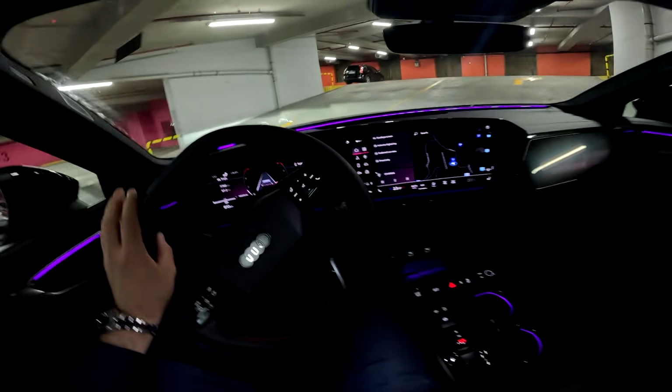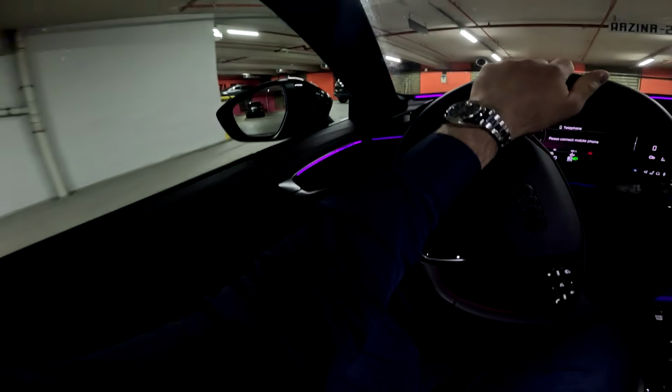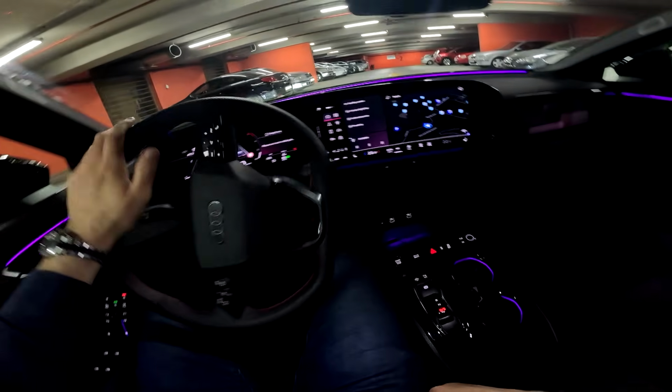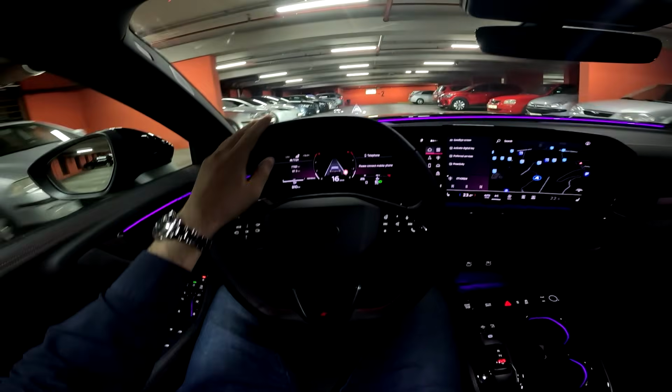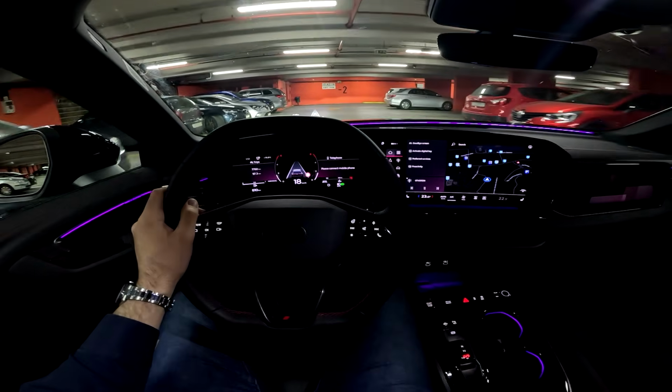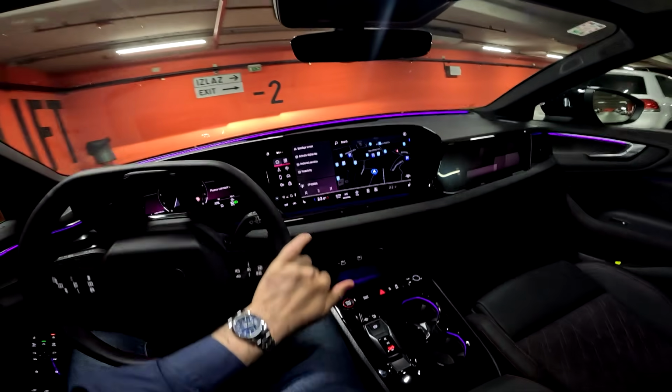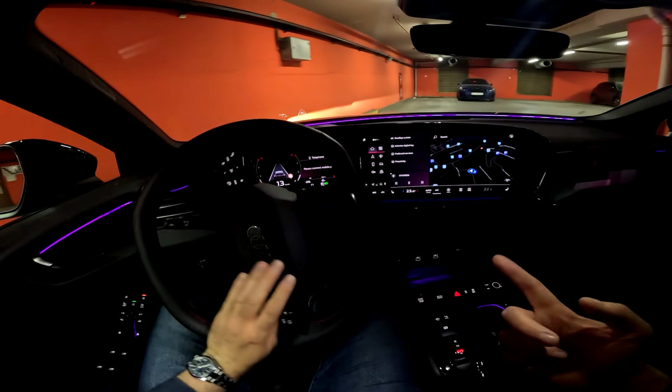This car is available with either front-wheel drive or the Quattro Ultra all-wheel drive, which we have in this model. So this is the Quattro Ultra all-wheel drive model, and again the S Tronic automatic transmission. So very nice combination. Let's also mention other options.